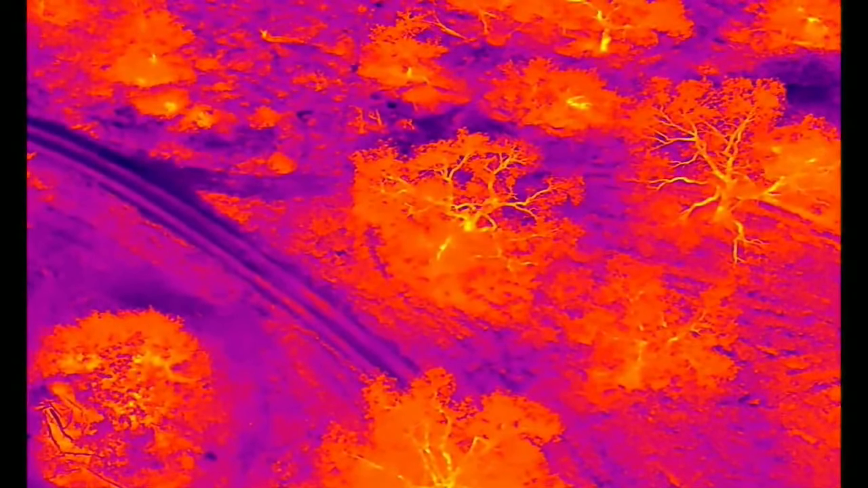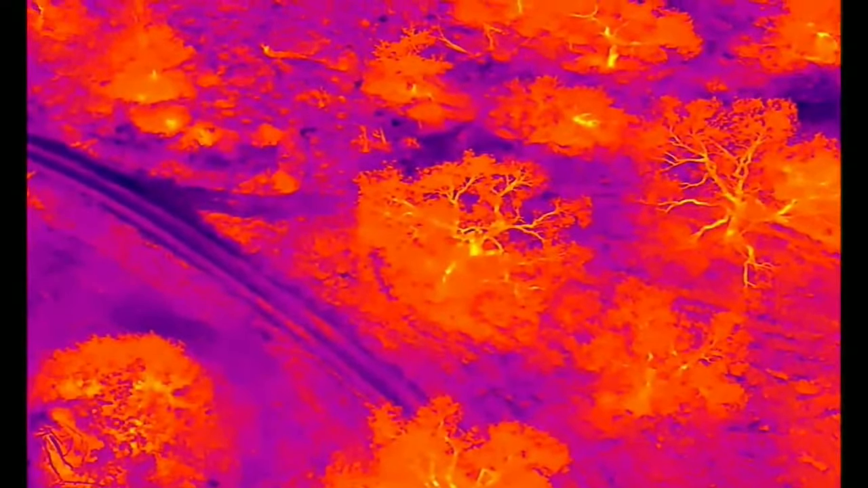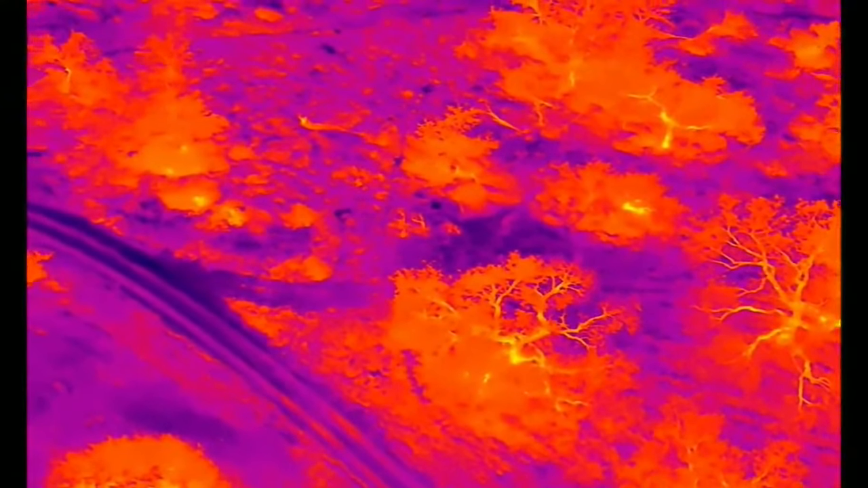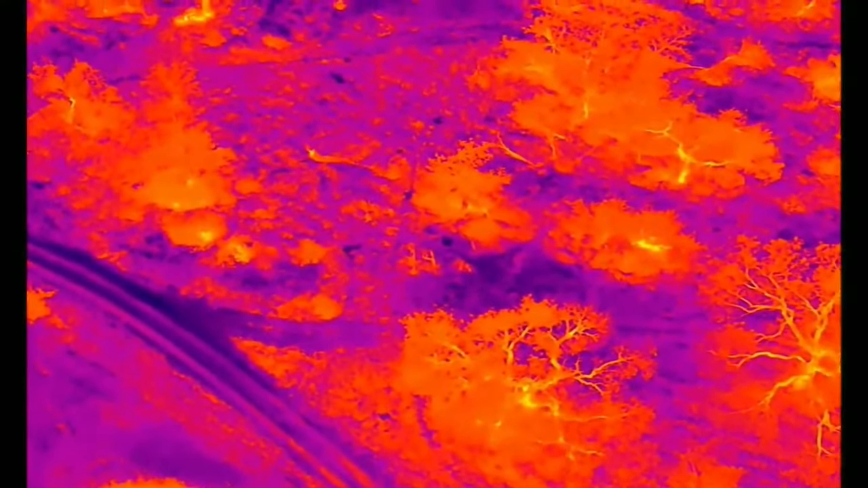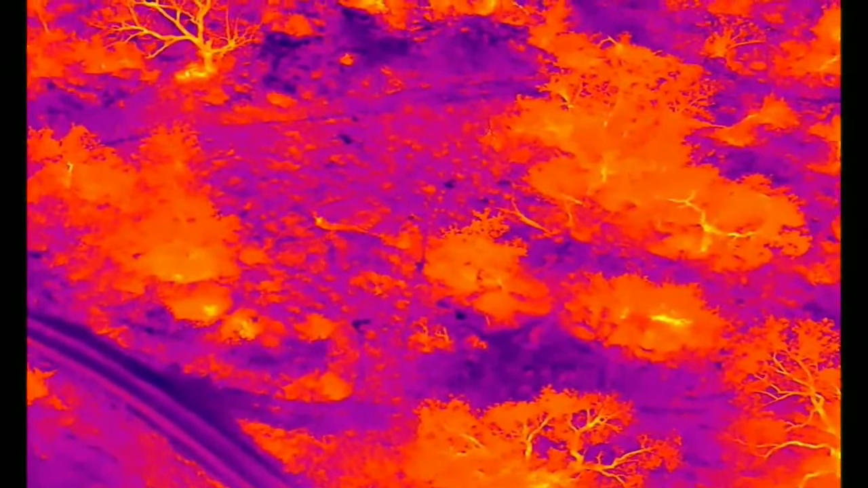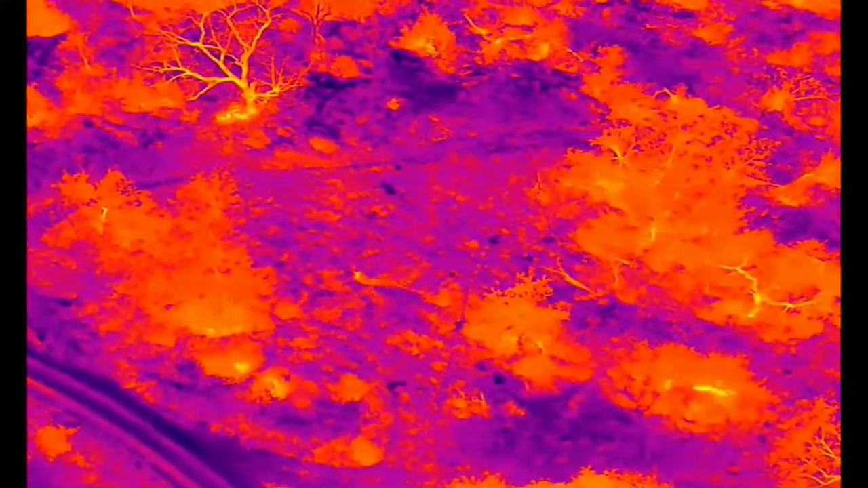Oh, that's a branch of a tree. Never mind. Lots more antelope creatures.